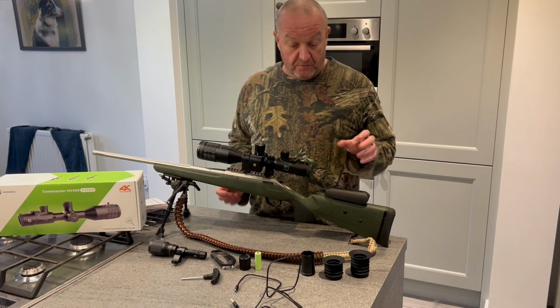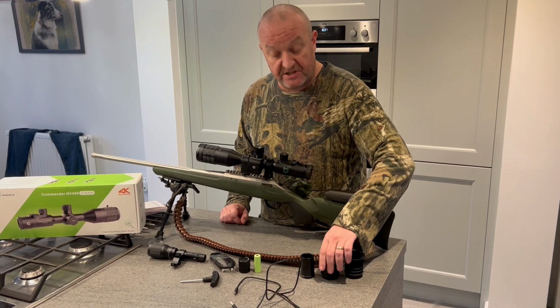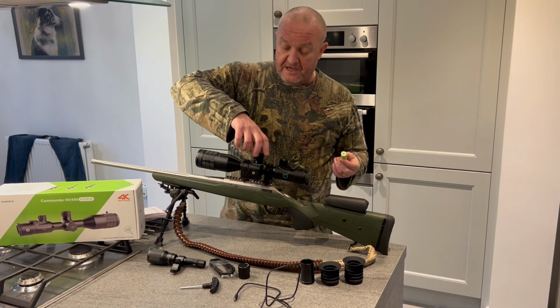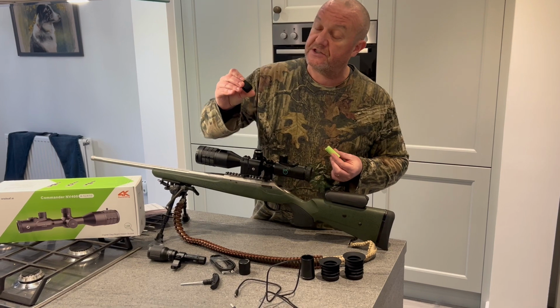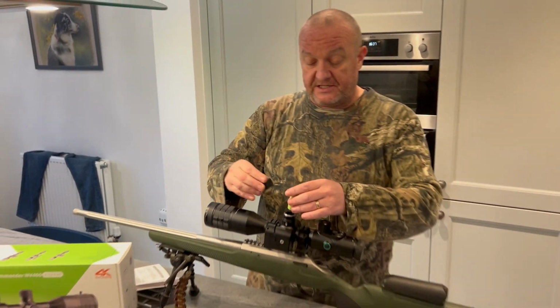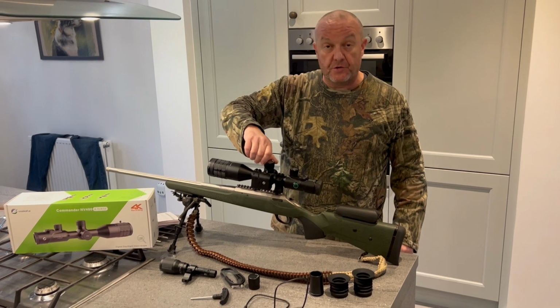So a little bit about what comes in the box. You've got two concertina eyepieces, both at different lengths. You've got a spare battery, which if you unscrew the top here, if you have a quick look on this, you've got it at 50mm. You can see that. So that sits nice and snug. The battery goes positive down, and just screw it on.